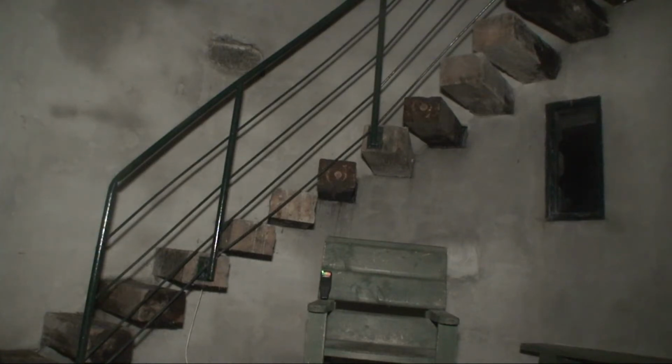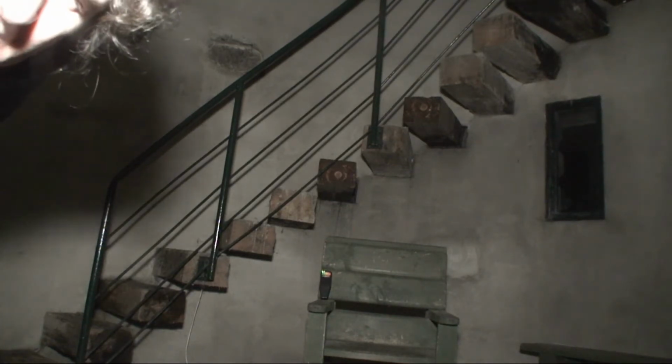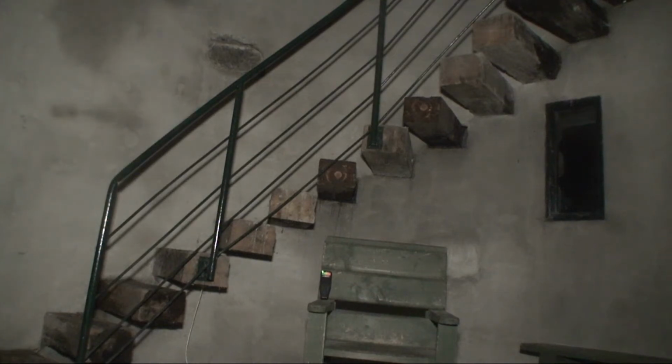Very heavy. I don't know why it's doing that. All the cameras will see that.